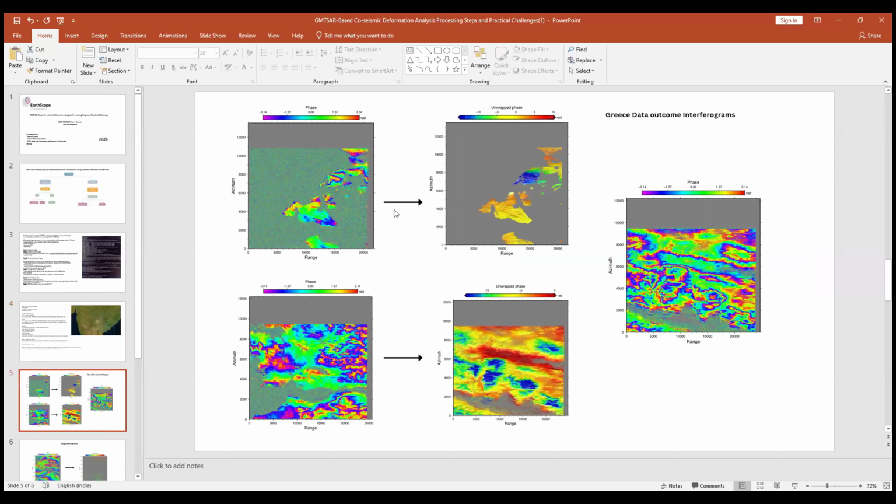These are the example data for Greece. We can see small fringes here. Because of this ocean area, I think there is less correlation, so we couldn't see the best signal here. After unwrapping, I generated the unwrapped phase, and this is for F1, F2, and F3. For F3, I didn't generate the unwrapped phase.